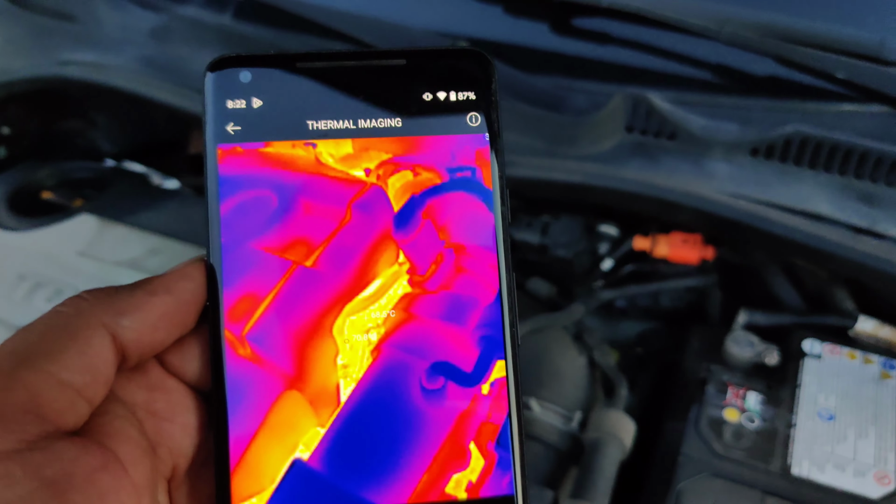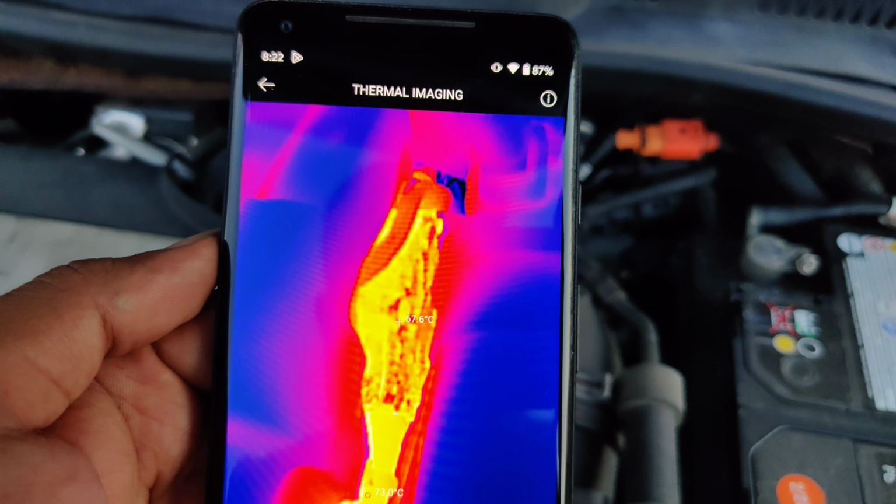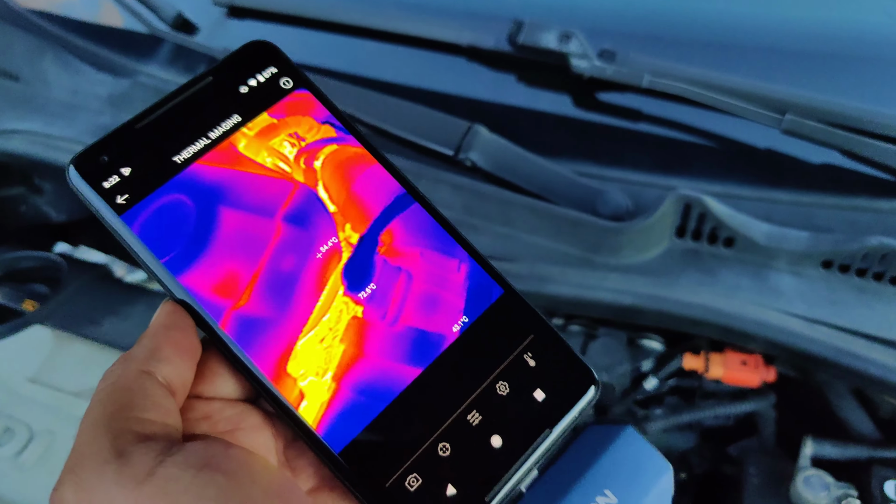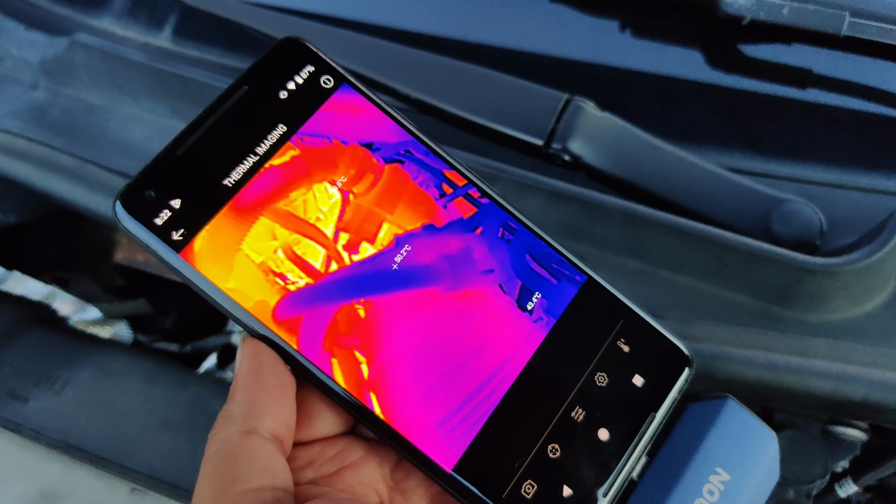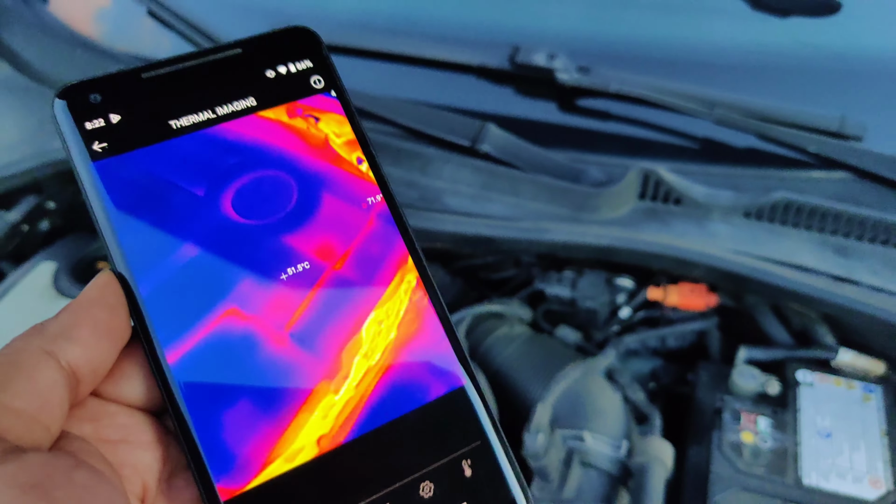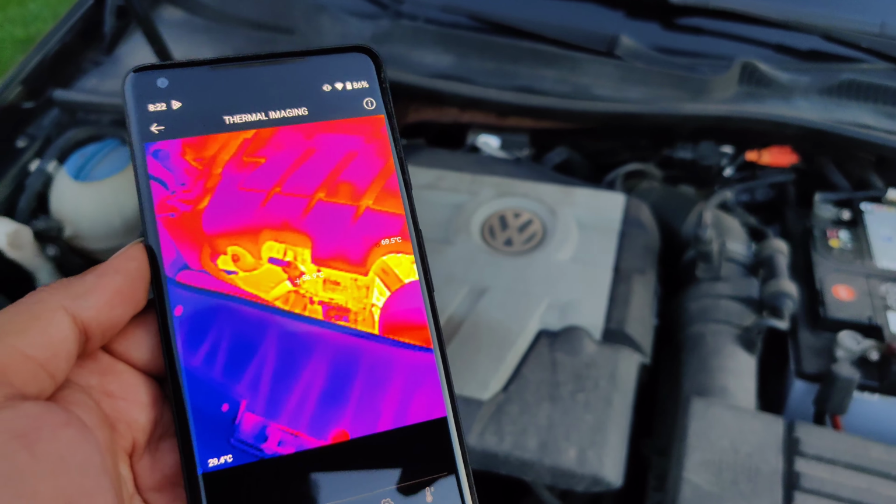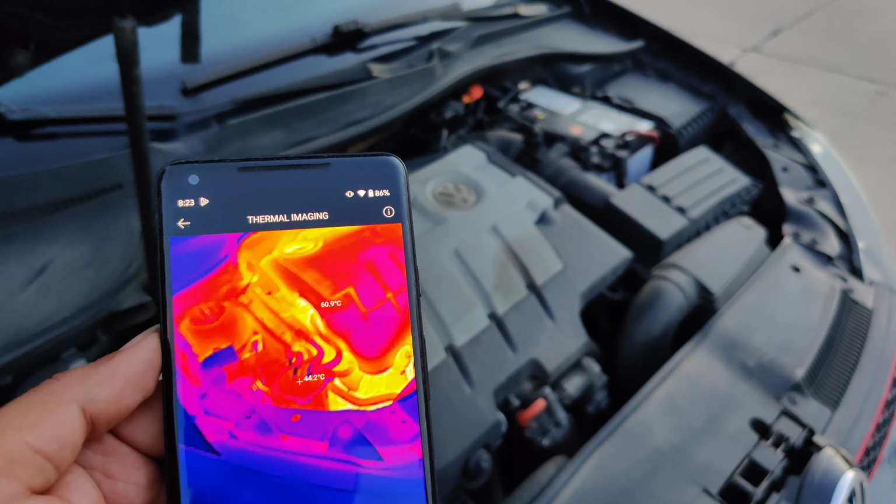Let's see if we can get a better view. The turbo on this engine resides at the back of the engine bay. So, it's saying approximately 67, 68 degrees Celsius. Not sure how accurate that is, but the resolution is quite nice. We can clearly see the area that's glowing yellow where the turbo would still be very hot, and it's a convenient tool to find out exhaust gas temperatures, or if we have any issues with a DPF or a catalytic converter, or just to monitor temperatures to see when an engine has cooled off enough to safely work on it without getting burned.